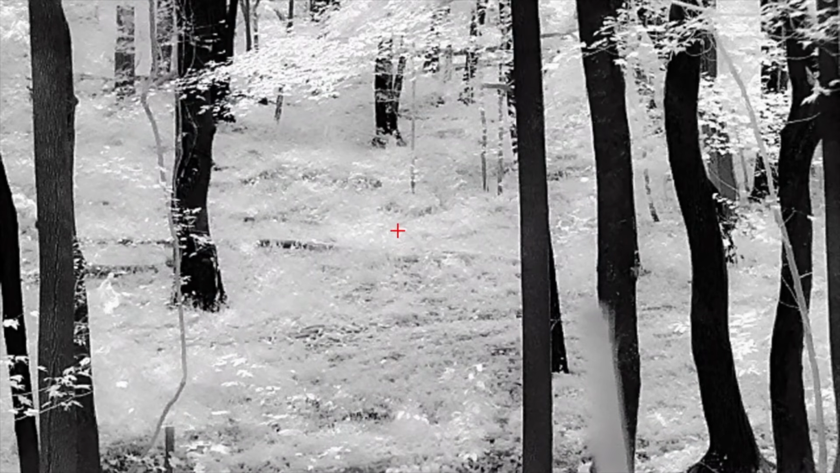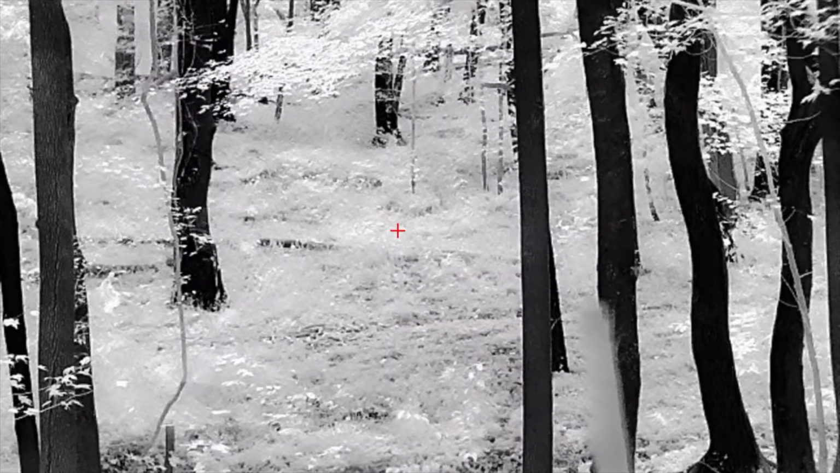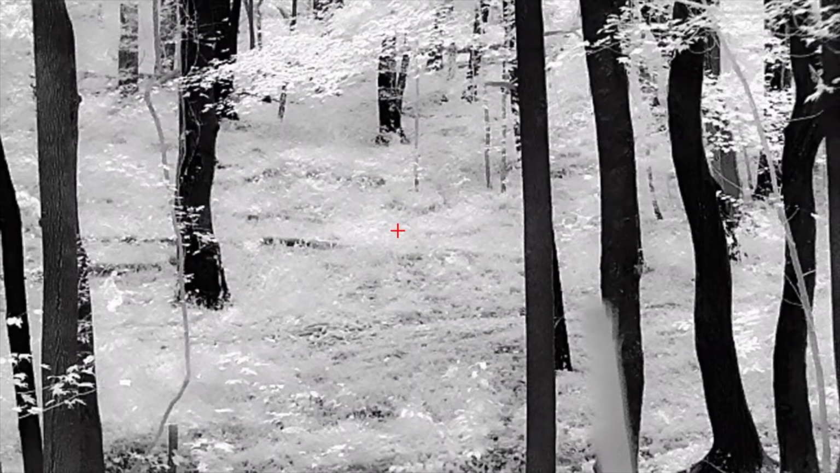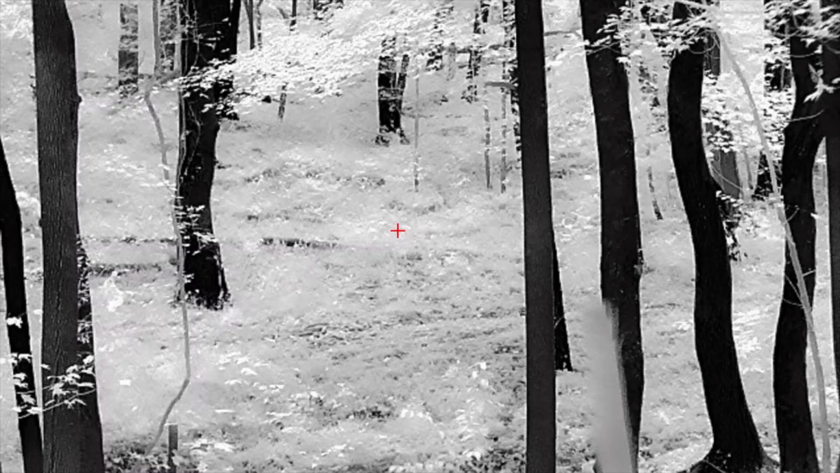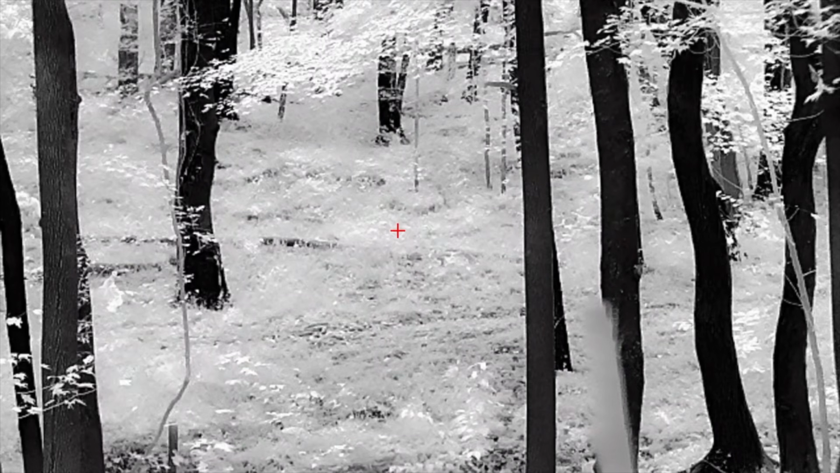Number 1, we're still learning this thermal shotgun game. Number 2, it's very tight quarters. There's still leaves on the trees, so we don't really know where exactly they're going to come from. But we do have a pretty good indication that they're going to come from somewhere from our 9 o'clock to our 4 o'clock, which I know is a big range. But the good thing is I doubt very seriously they're going to come directly behind us. So now that I say that, they'll probably do it.